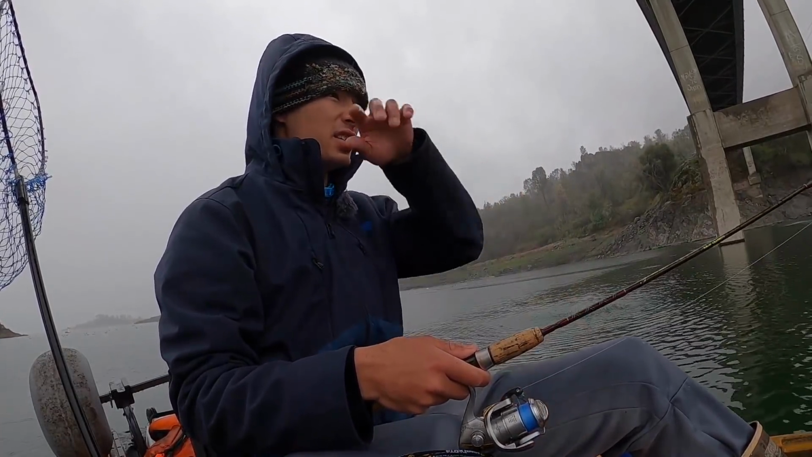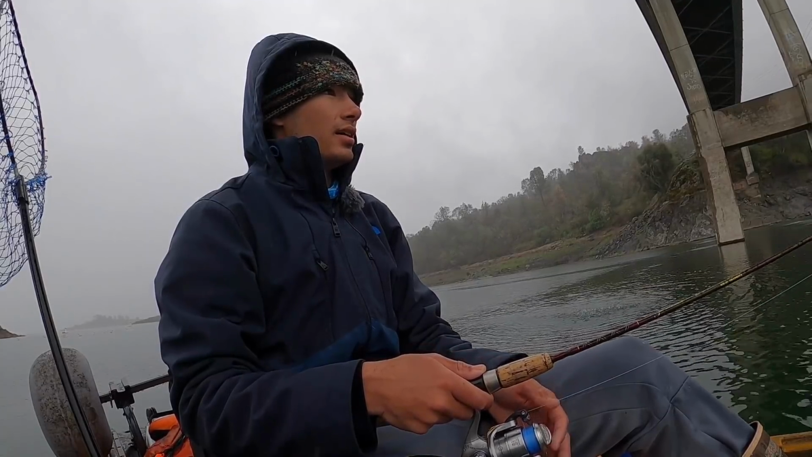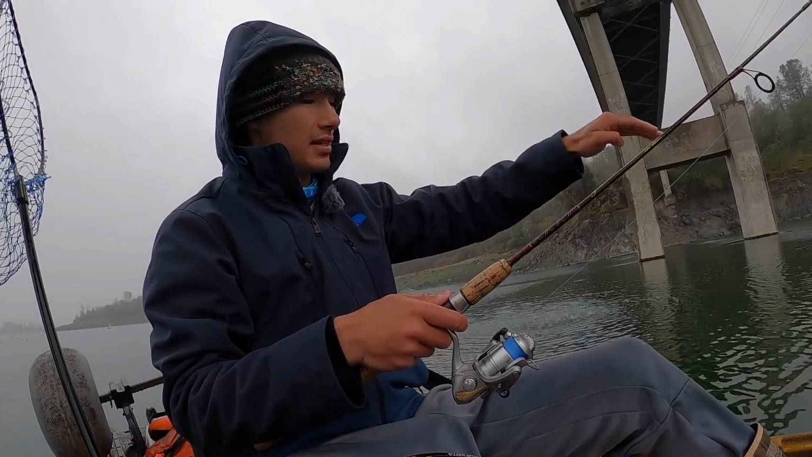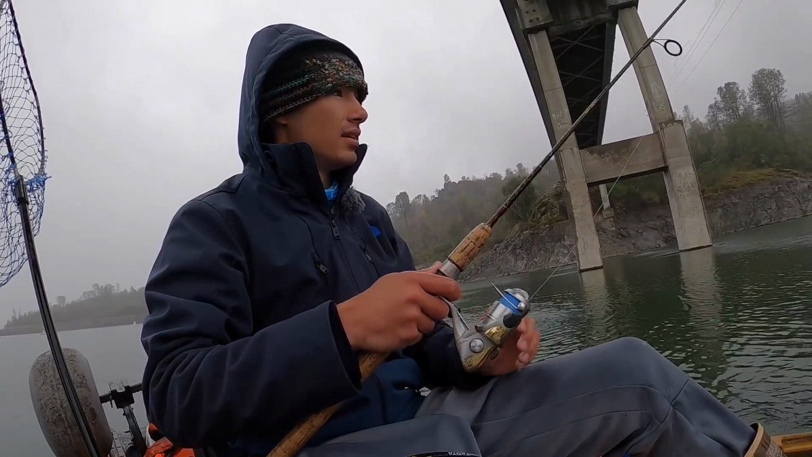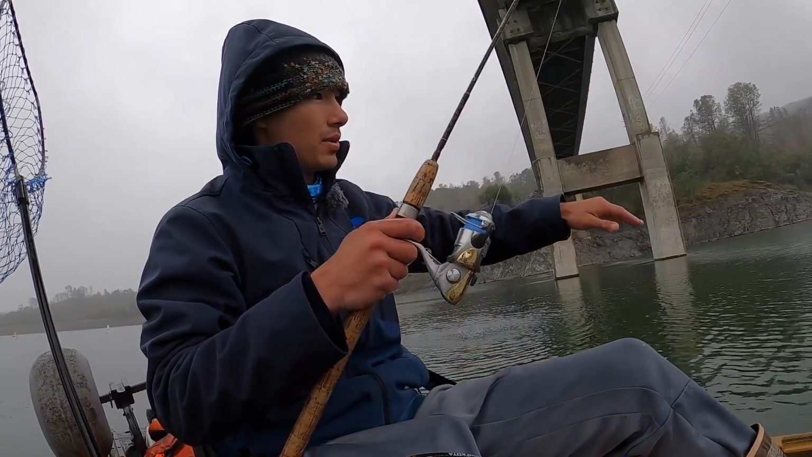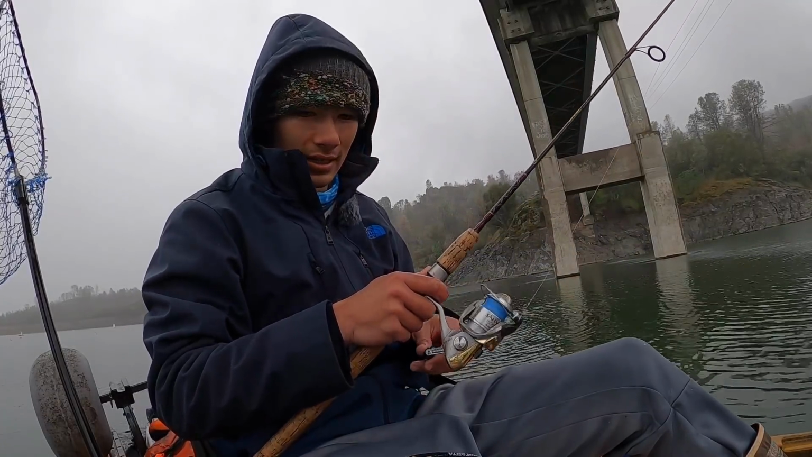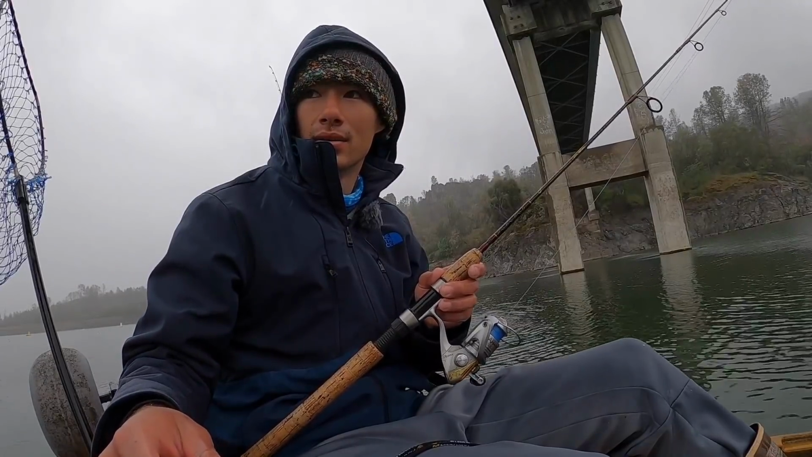So all I'm doing here is casting that tube jig and flipping the bail, so not letting it really sink on its own. But when it does sink, it sinks and comes underneath the kayak. I'll give it a little twitch every once in a while, but this way it covers the whole water column. Once I feel it hit the bottom, I bring it up a little bit and do the same thing, let it sink down.